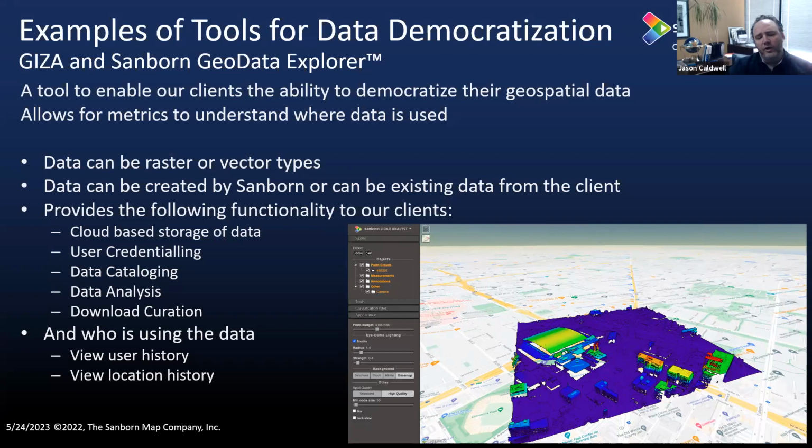But then back for the administrators, we also have tools that support viewing user history, location, where is the data being used the most? How is it being used? All this information empowers the larger thought process of education, as well as the thought process of how to look at a program and understand its value and look at the repeatability of that program as you move forward.